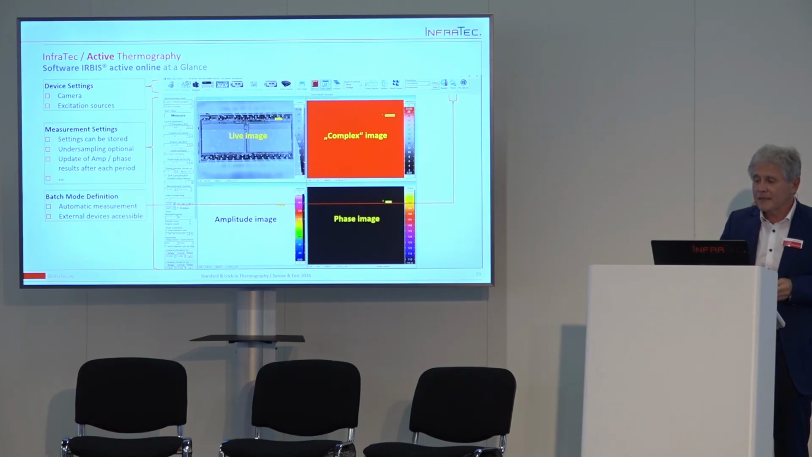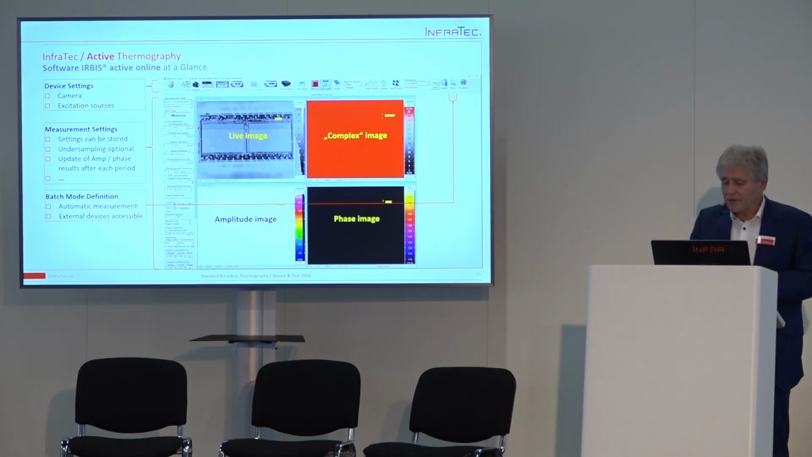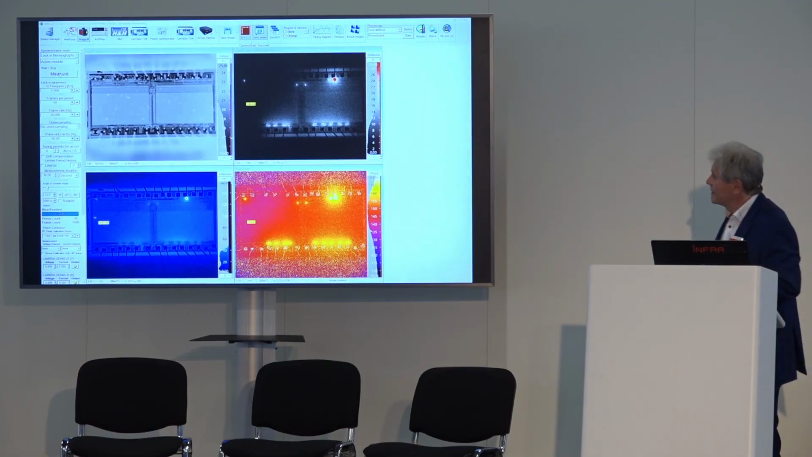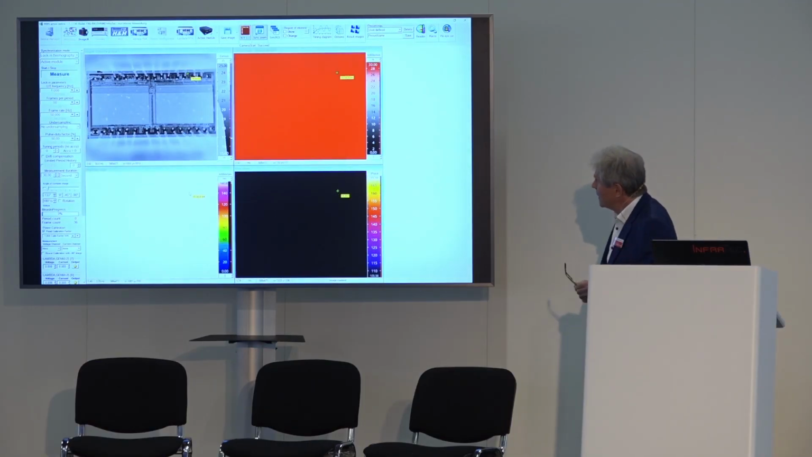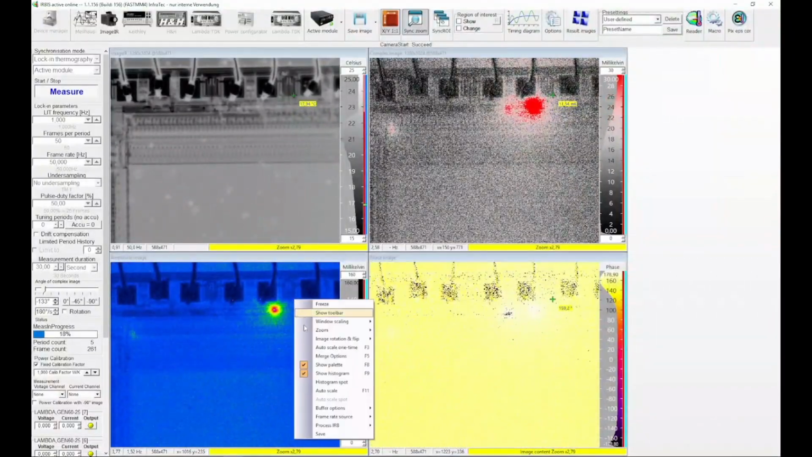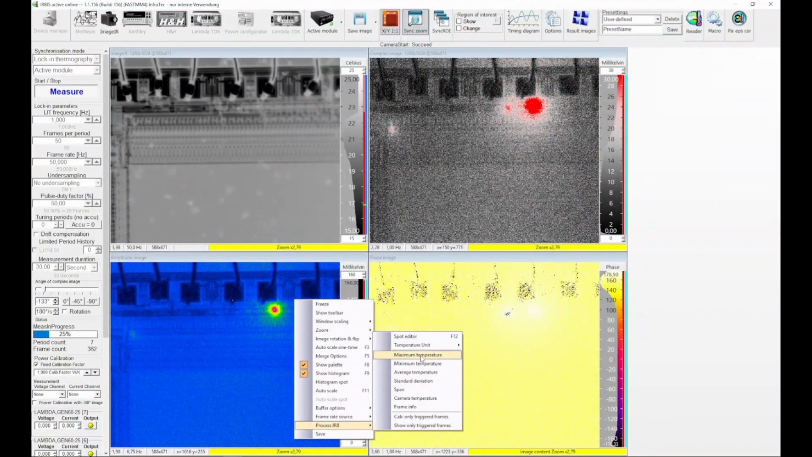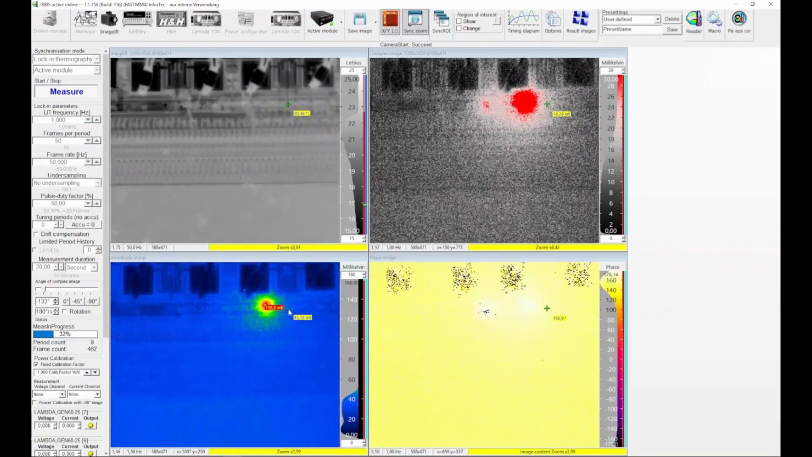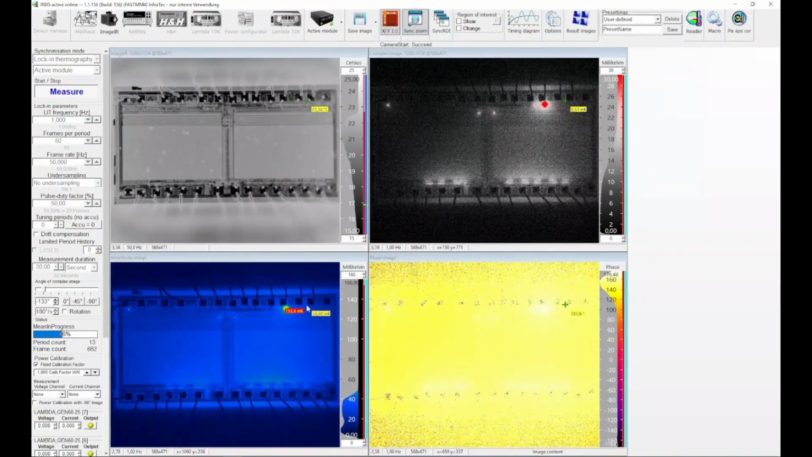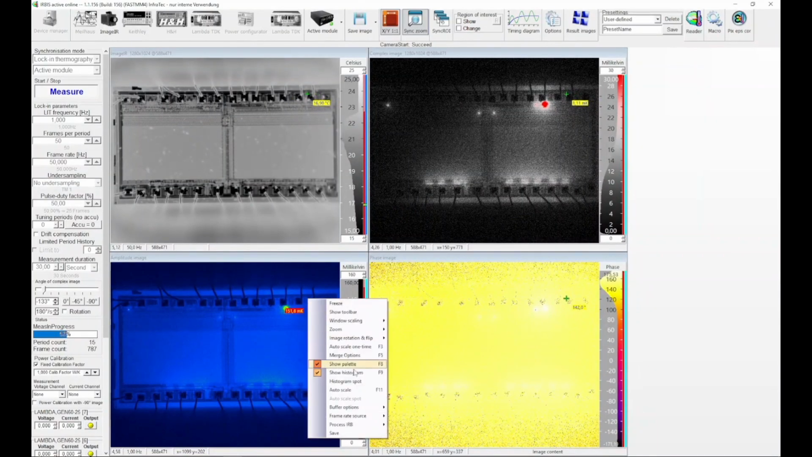This will be done with our software. It is quite simple to work with it. Okay? This is only a small video about the chip. So on the left side, you see the live image. And on the left side, on the bottom, you see the small resulting hotspot that is occurring on this chip surface.